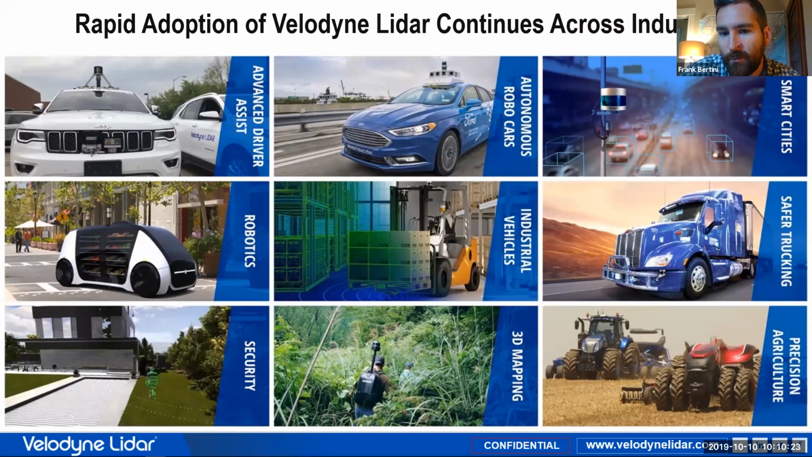So when I say performance, things like points per second, we'll talk about that, and also channels, number of channels inside the sensor, number of laser beams that we have. So in our VLP16, that's 16 different channels, 16 laser beams.